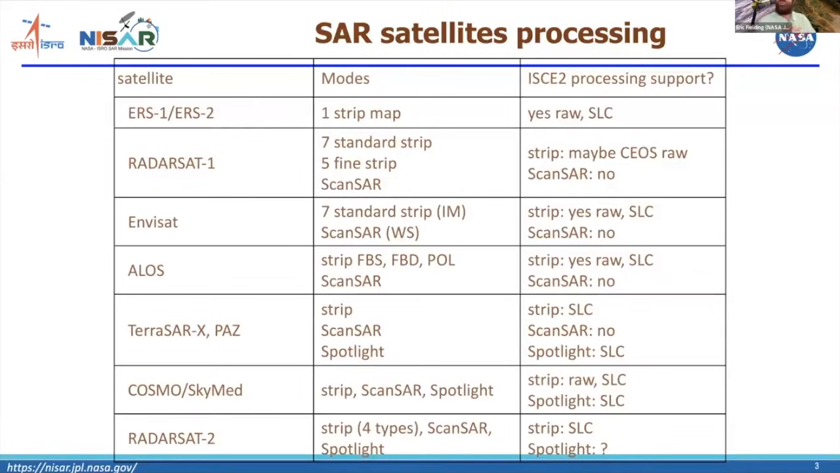So this is just a quick overview of how these satellites can be processed with the ISCE2 software. I don't think ISCE3 supports any of these satellites at the present time, although I understand Haresh has been looking at trying to support some of these older satellites.